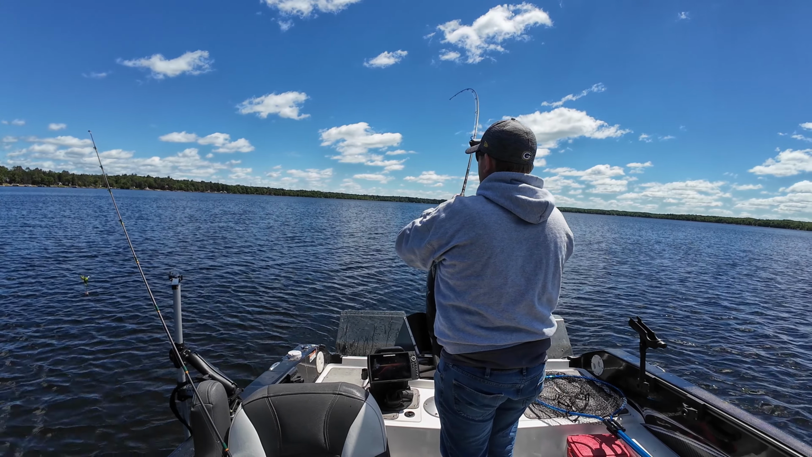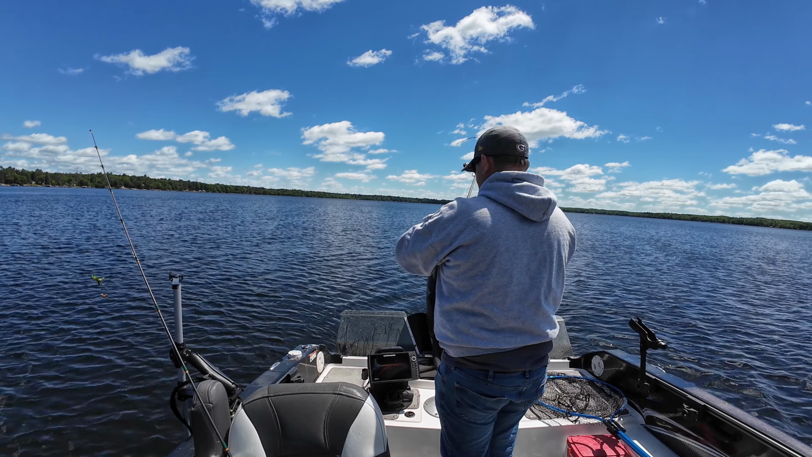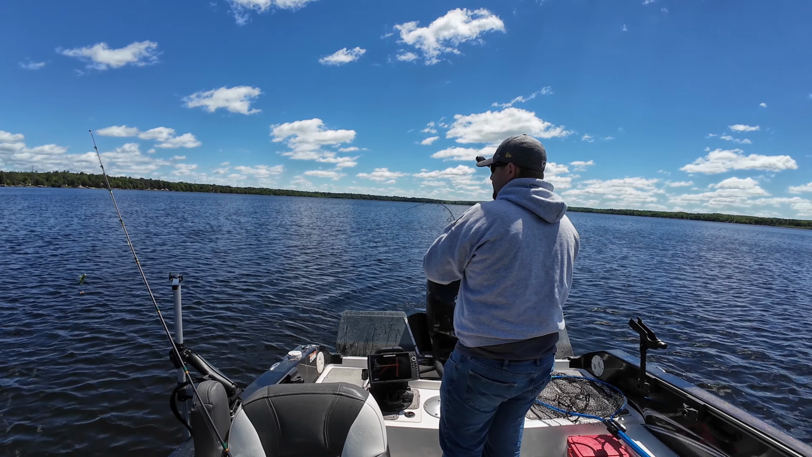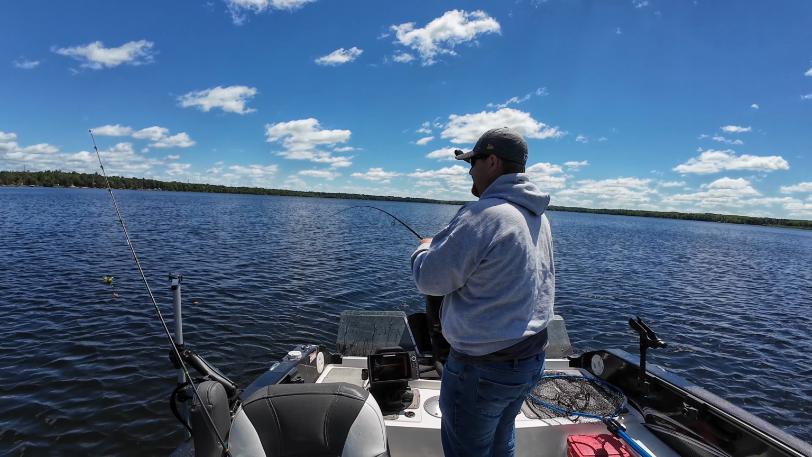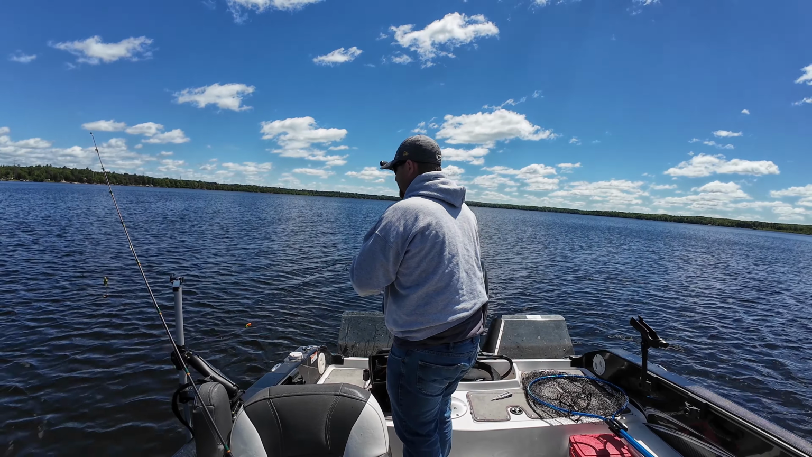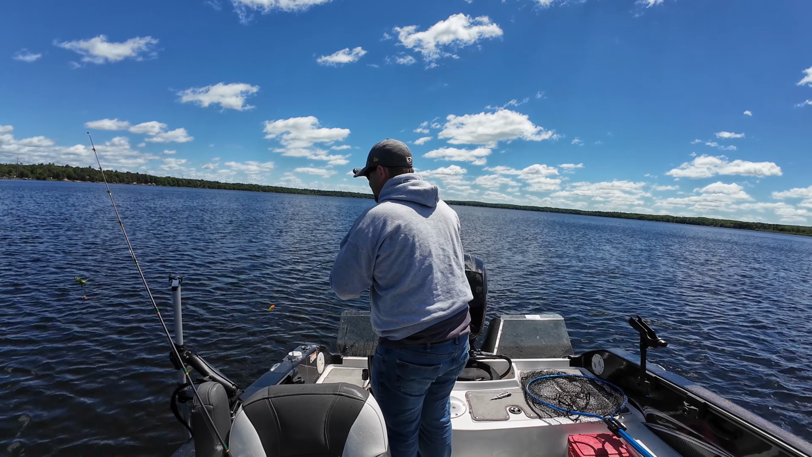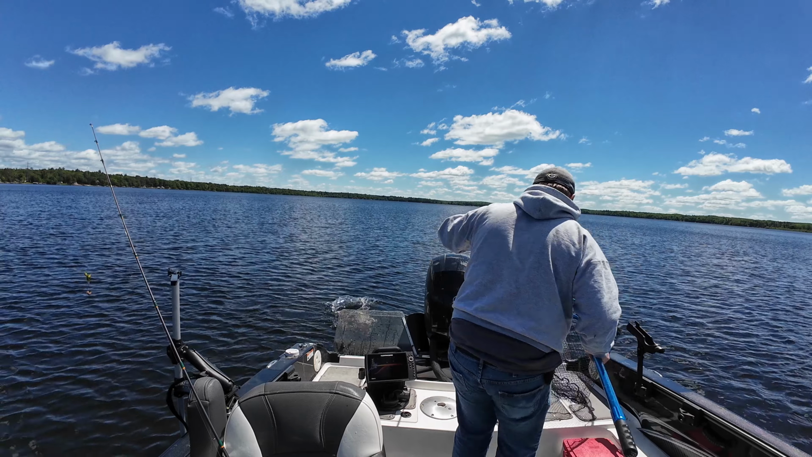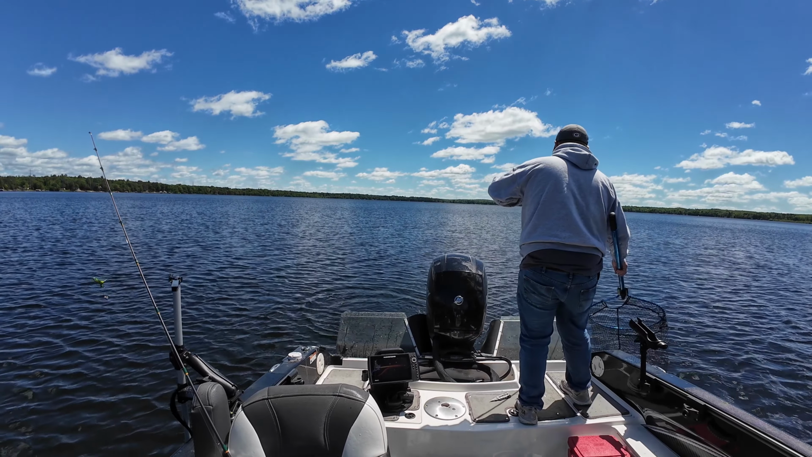Bobber down. Just got a text from Ryan asking me if I had caught any more. And this one was right after the last one. This is a decent fish right here. I'm gonna put this one in the net too, I think.